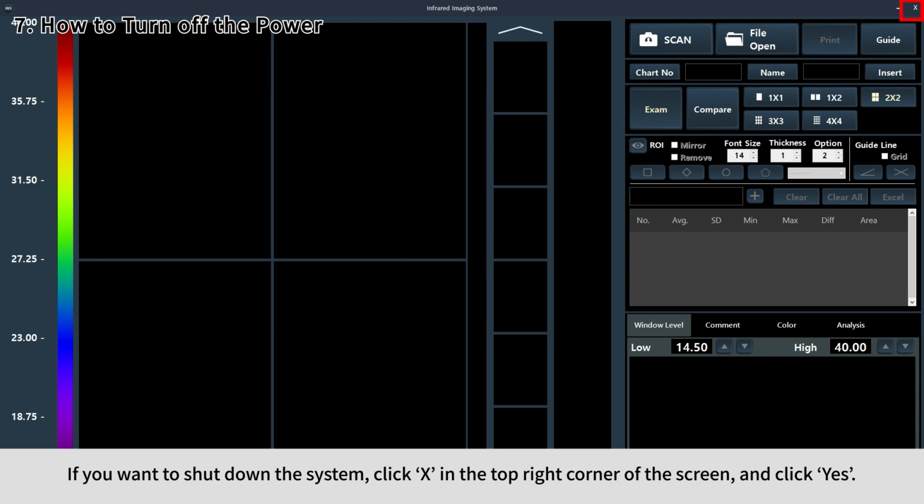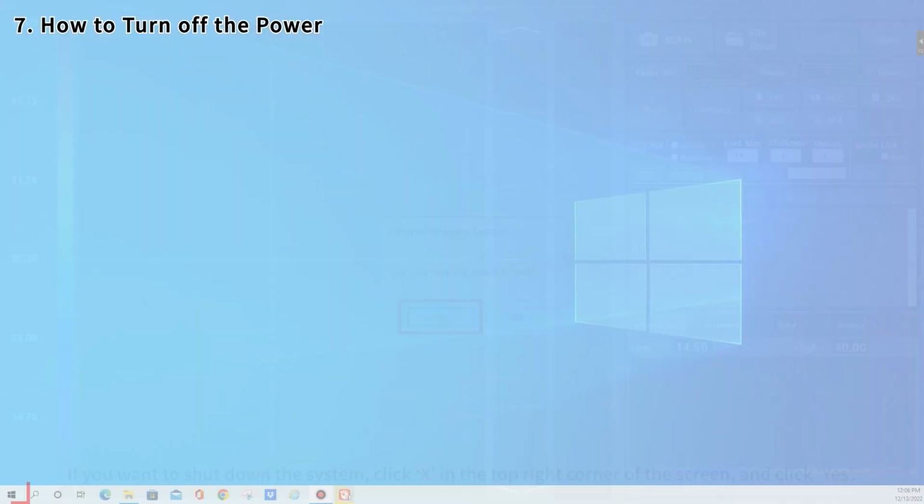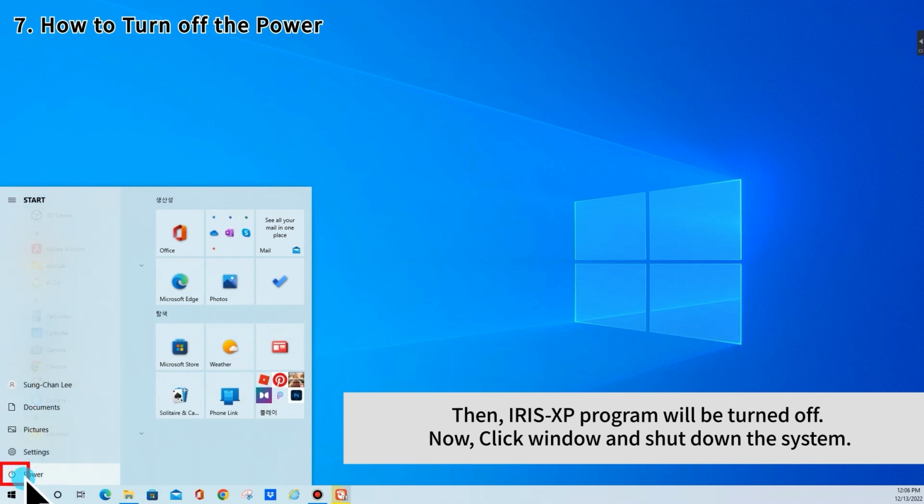If you want to shut down the system, click X button in the top right corner of the screen and click Yes. Then Iris XP program will be turned off. Now, click Window and shut down the system.